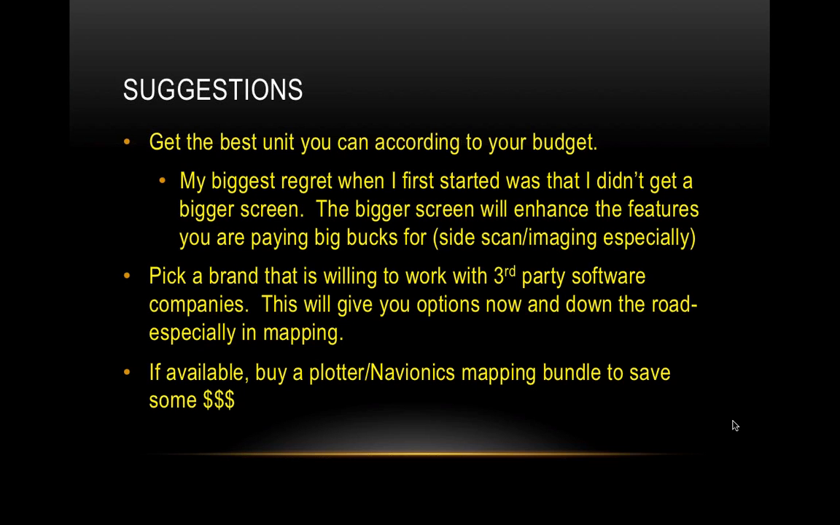Because the thing about side imaging and some of these really expensive features is that they're really not all that great if you can't see the little details. What use is it if you can't see that 8-pounder that was sitting next to a stump because you've got this tiny little screen, and maybe you're only on split screen, so you can only see a little bit. So you want to get the biggest screen that you possibly can. That was one of the things that I really regretted when I first got that 898. So try to move on up.